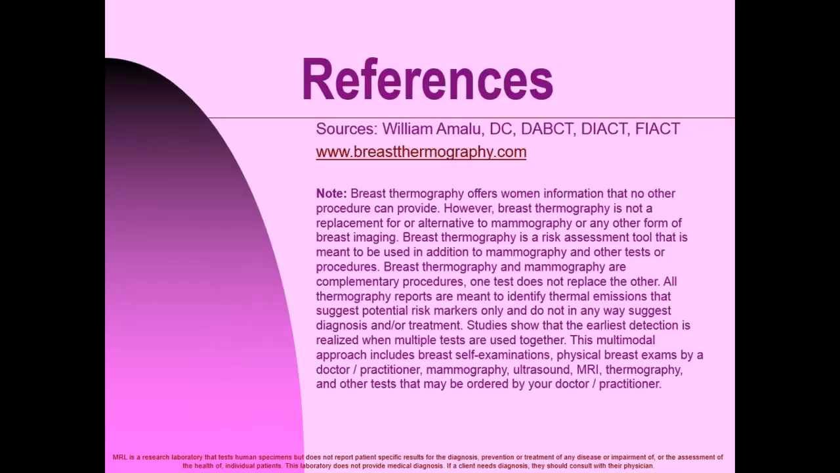Here are the references. Sources: Dr. William Amalu. His information can be found on breastthermography.com.